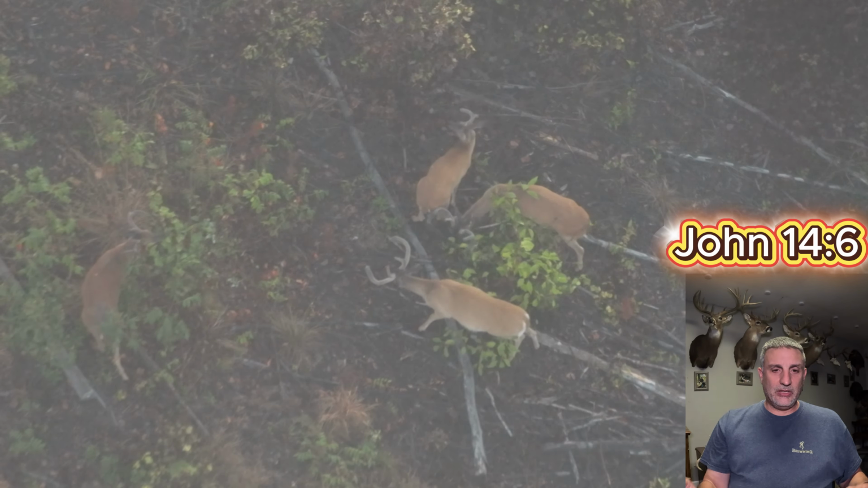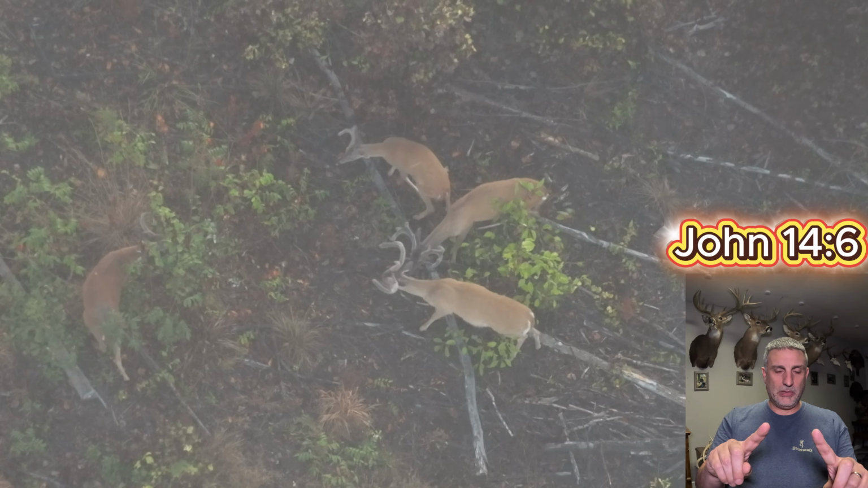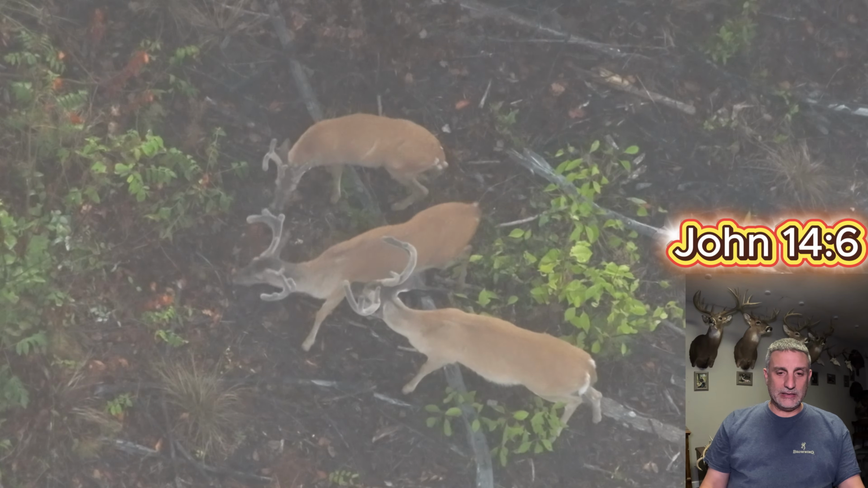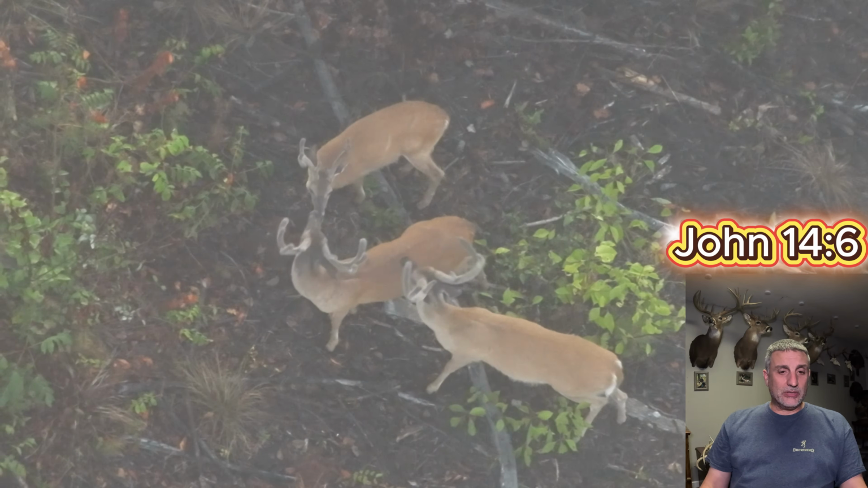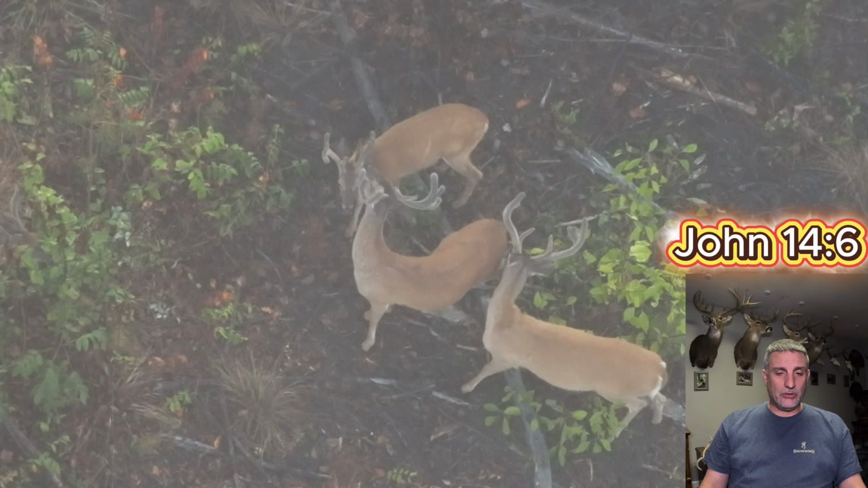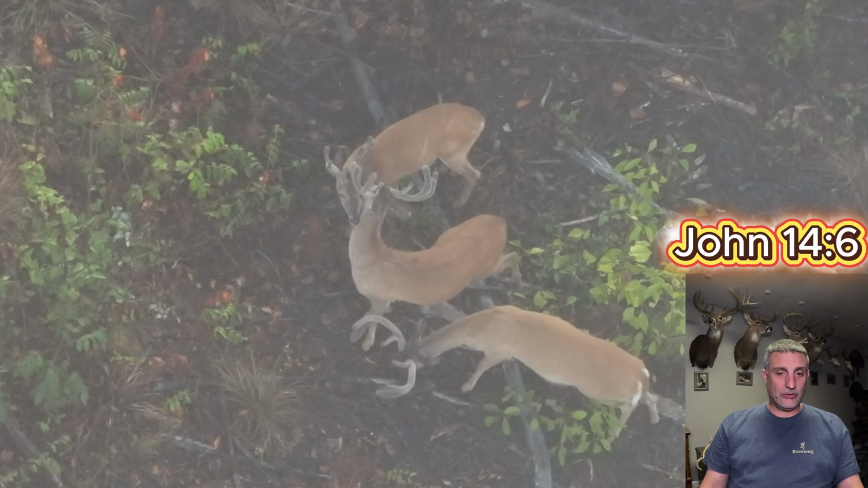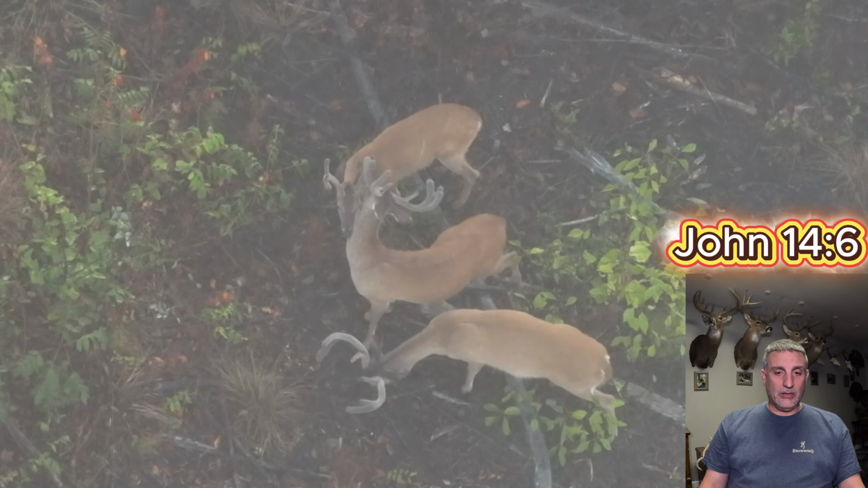You see that 4-year-old, his antlers do kind of come in like the 3-year-old, but he's wider. He's got more mass about him, and his body size is comparable to that 5-year-old buck. I mean, body-wise, it's hard to tell them apart. Now, you see that 3-year-old right up next to him, and it's a pretty big difference.